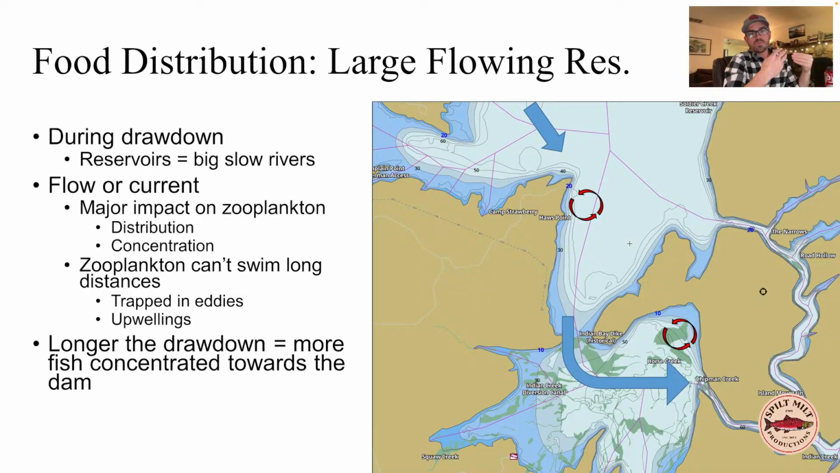And this is why I really encourage people to think about kokanee reservoirs, these large flowing reservoirs, as big, slow rivers rather than lakes. And this flow and current has a major impact on the distribution of zooplankton. And it also can impact the concentration too, not just because of abundance of food resources, but also because zooplankton can't really swim.